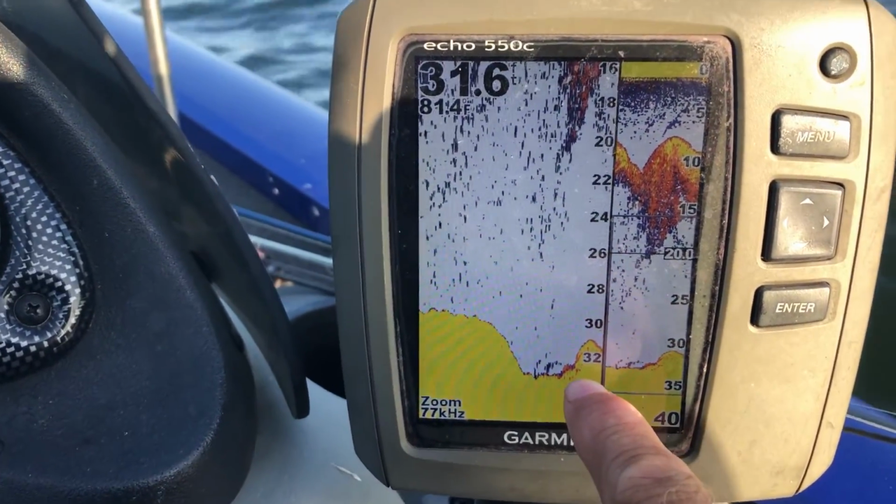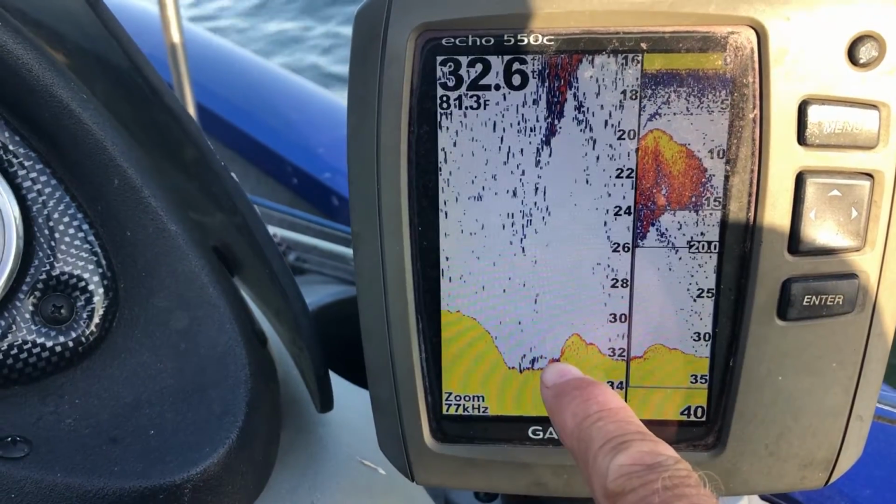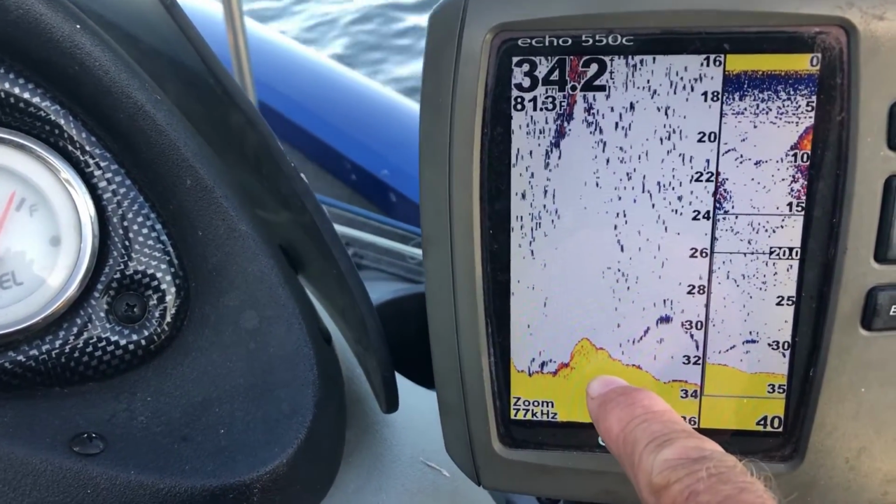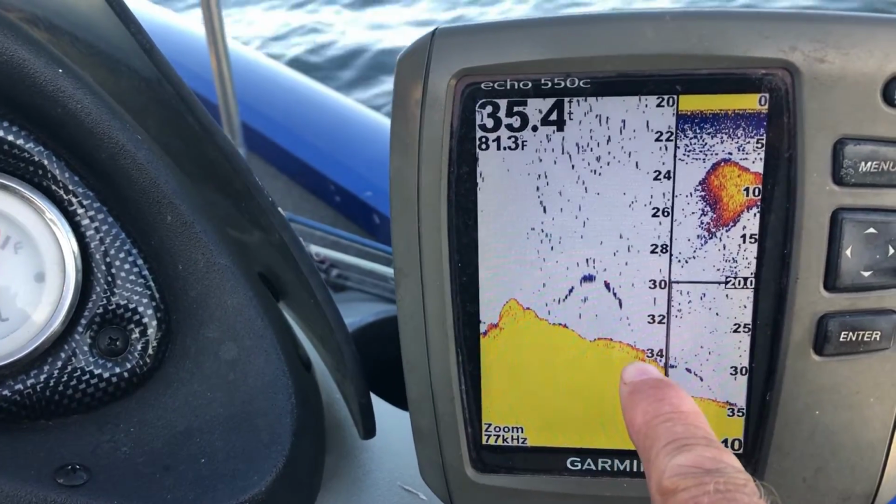Down here, when I look at bottom fish, I look at the left screen. You see that kind of a little hump right there? Well, that's most likely white perch laying on the bottom. Once we start dropping down, they'll stir up. That's most likely white perch laying on that little hump right there. And now it's going down deeper.